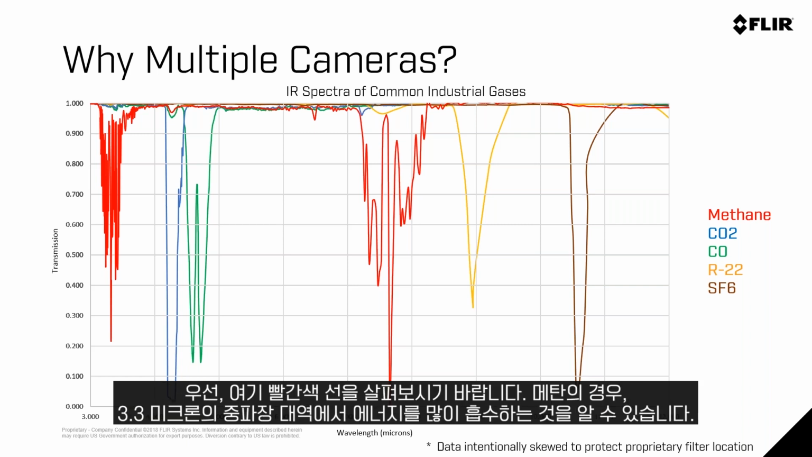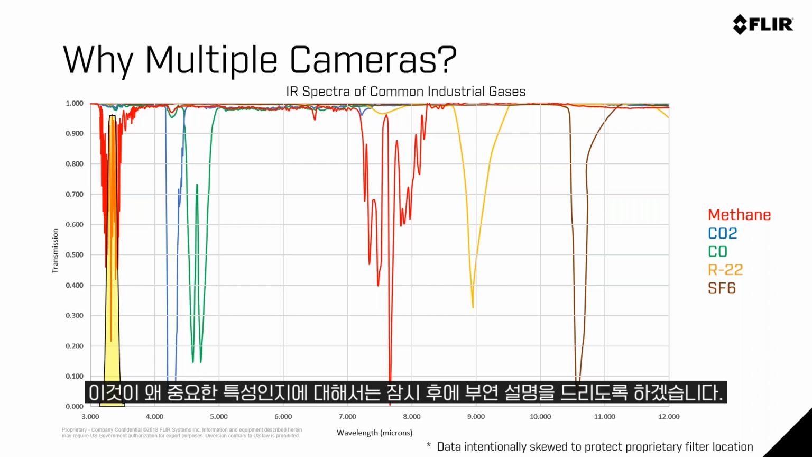If we look at the first, the red line there, methane absorbs a lot of energy in the midwave, at around 3.3 microns. Now, what's unique about this, and I'll talk in just a minute about this, is also somewhat known as the functional region of optical gas imaging or infrared, where a lot of common gases absorb energy at a very common wavelength.